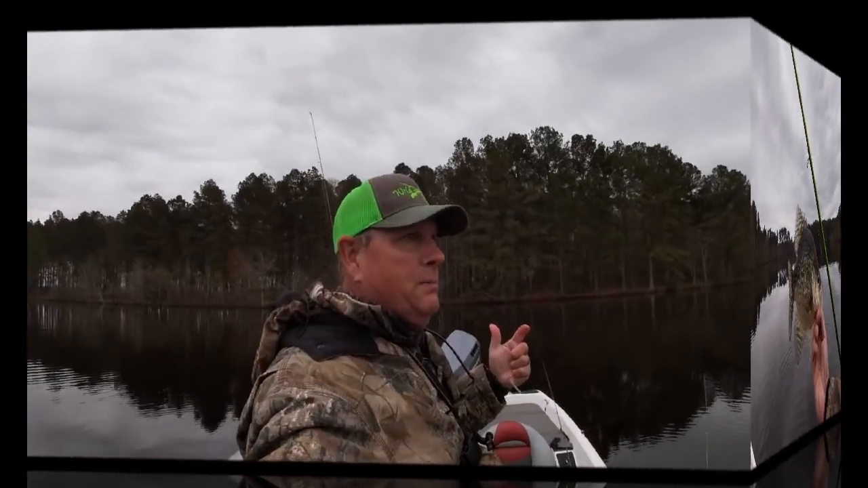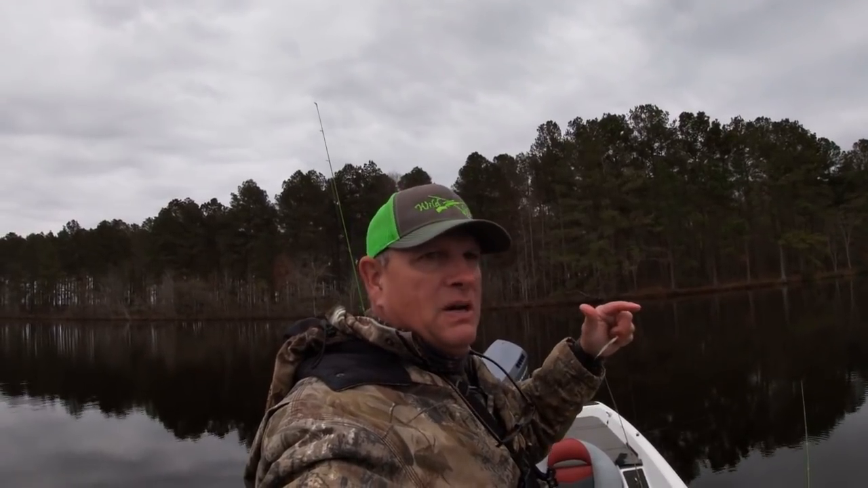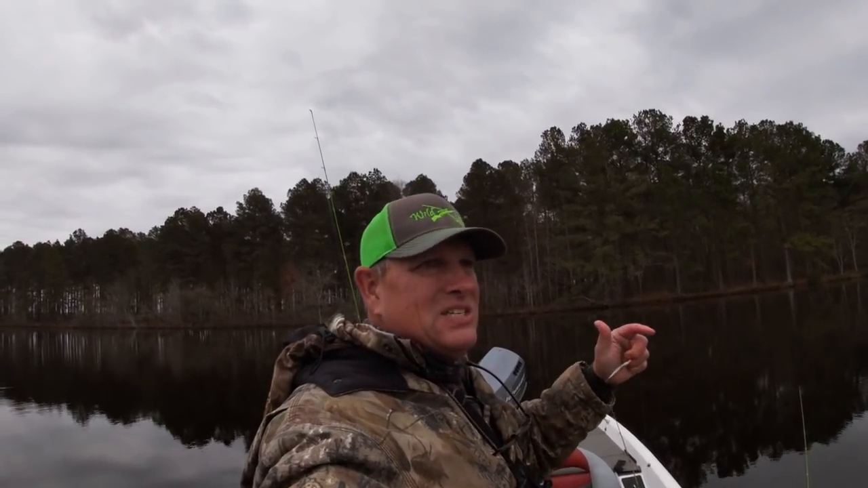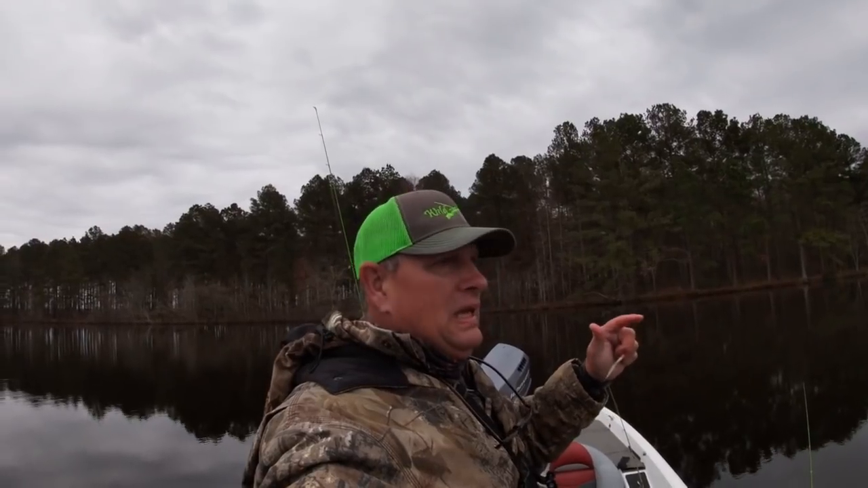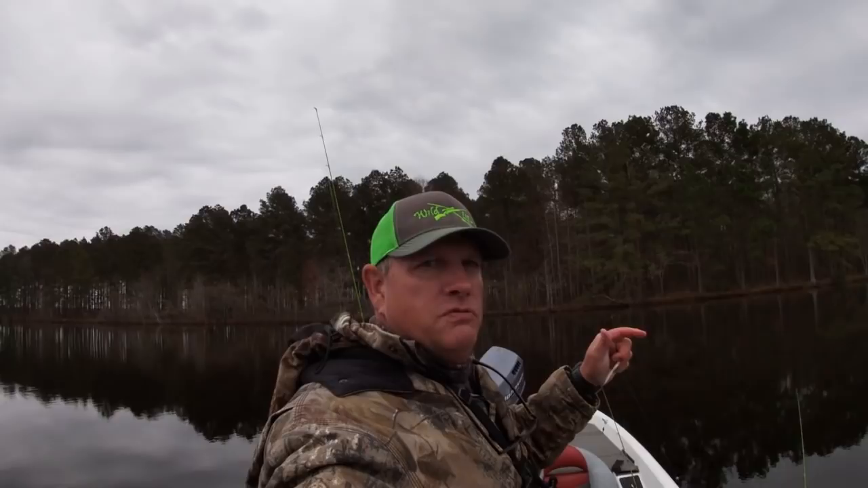So basically what I'm doing is I'm using a LiveScope just to scan around, and these fish are suspended up off the bottom. It is 45 degrees. The fish are about 10. I marked them from 6 to 10 feet of water. And I'm just trying to spot them. They're just single fish. Now right there was 2 fish together. So they're just single individual fish. And I'm just trying to get up close to them and dropping a lure to them.